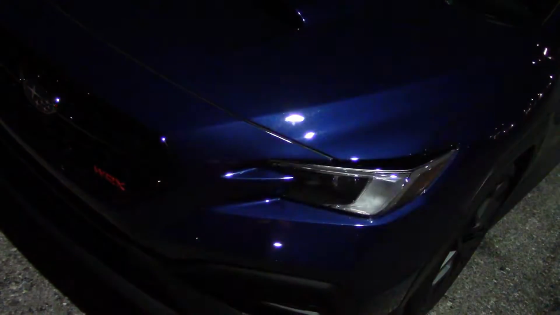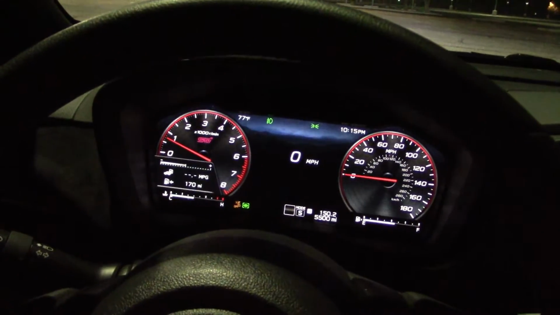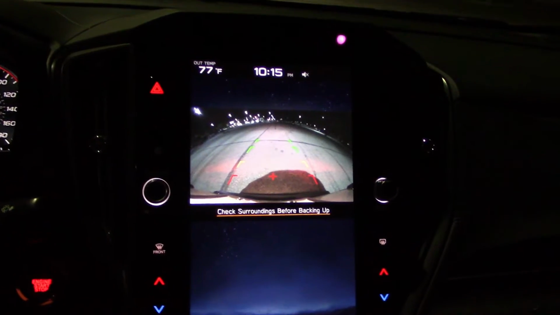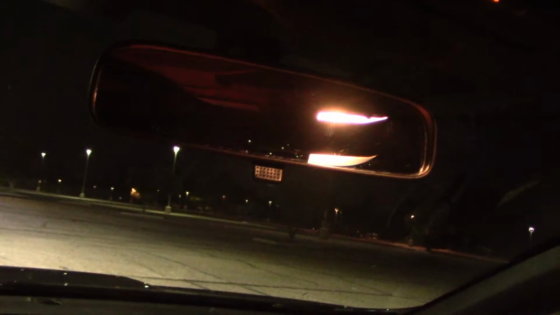Alright, much easier to see with the headlights off. Very bright now. And bright enough to go way down range. An excellent gauge cluster. Very nice info screen. Not the largest camera system I've ever seen, but more than adequate. You watch my videos, I cannot stand auto-dimming mirrors, but here we have a simple manual mirror. Simplicity. That's what I like.